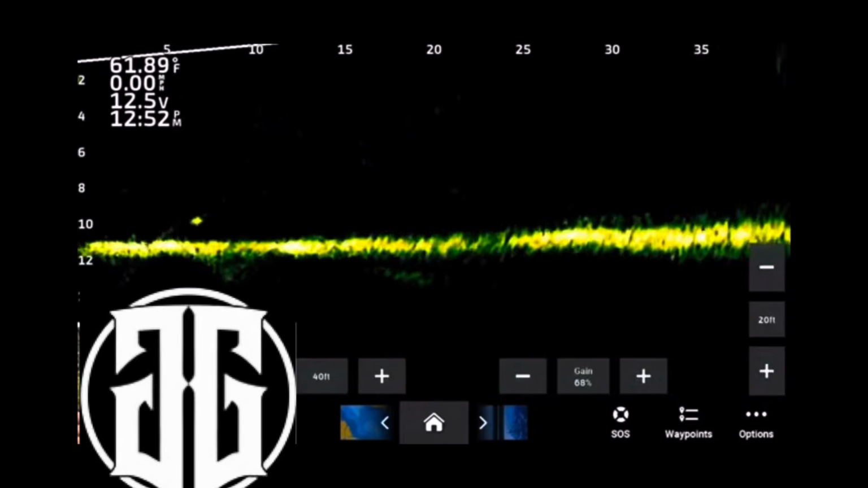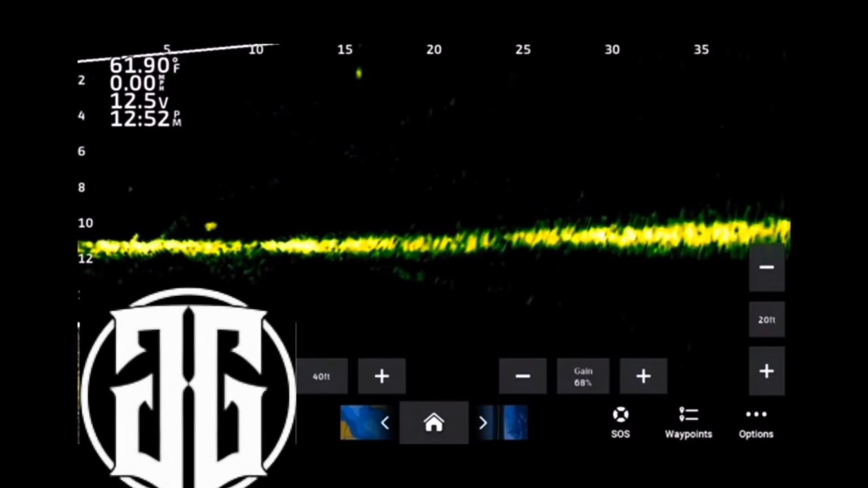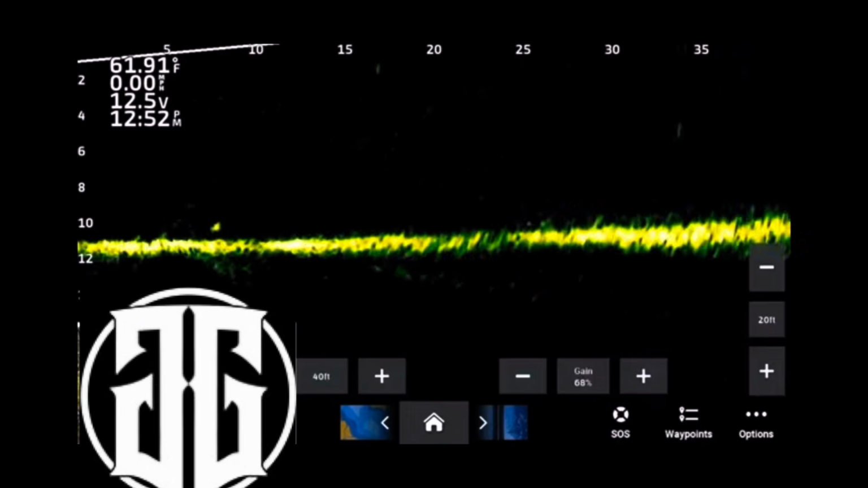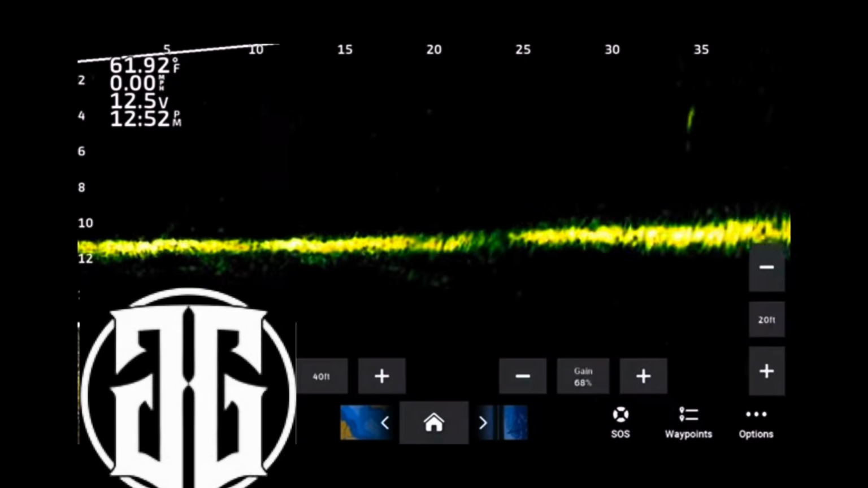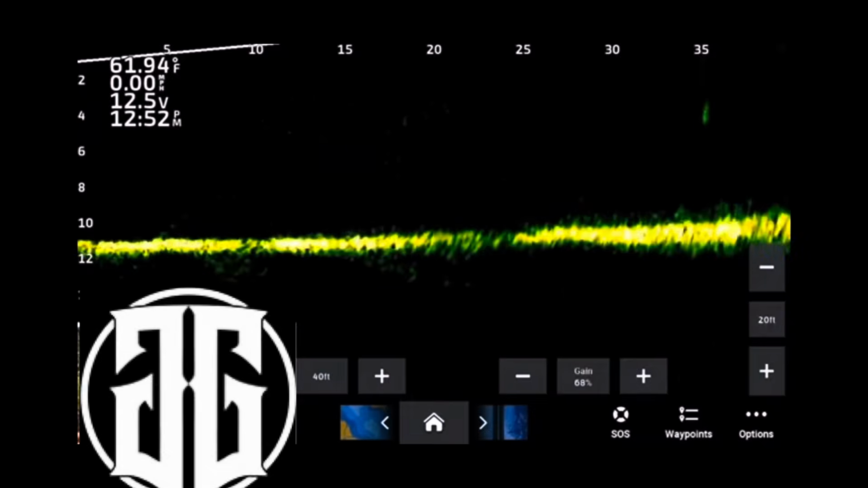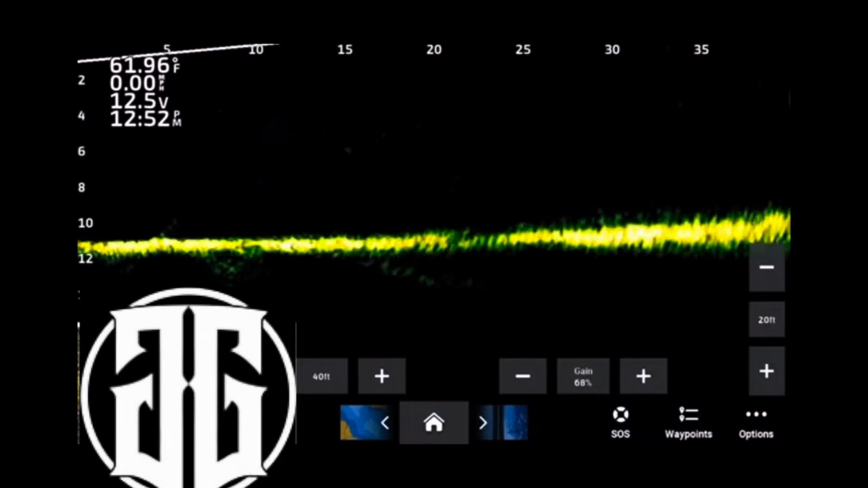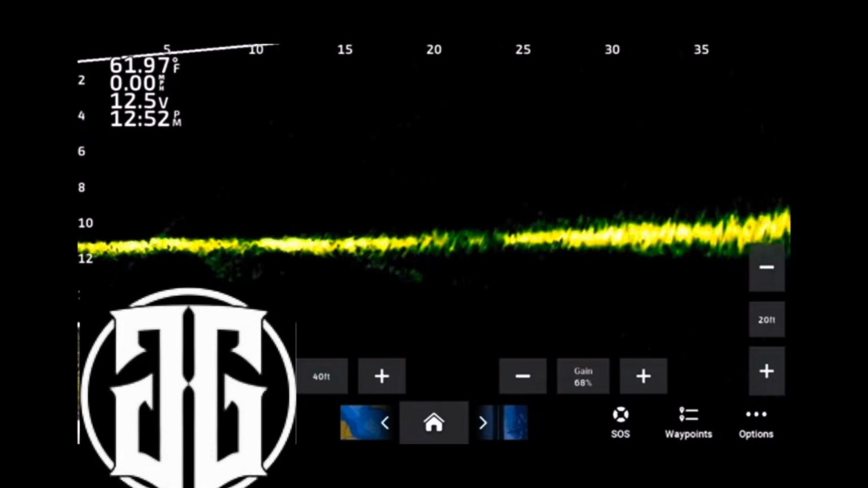And I know you're going to give up a little bit of your screen size, but trust me, what you give up in screen size is well worth the advantages that you're going to gain in detail, target separation, and crispness of your picture. And by doing it that way you can actually take color gain and noise reduction, TVG, and use those to clean up your picture even more.